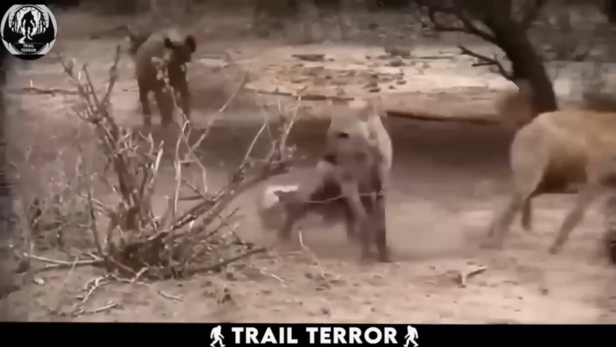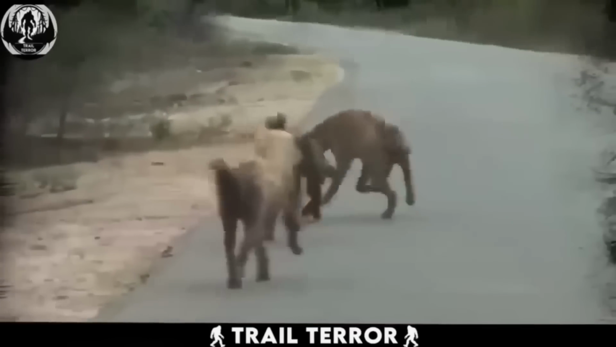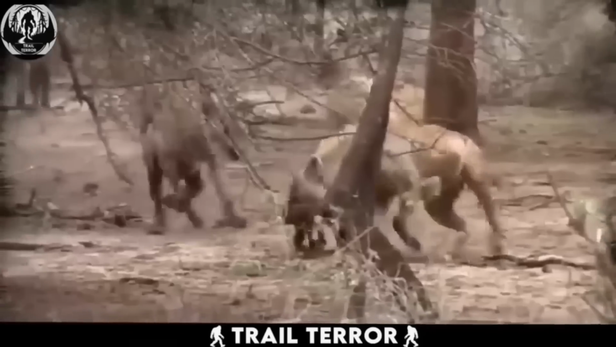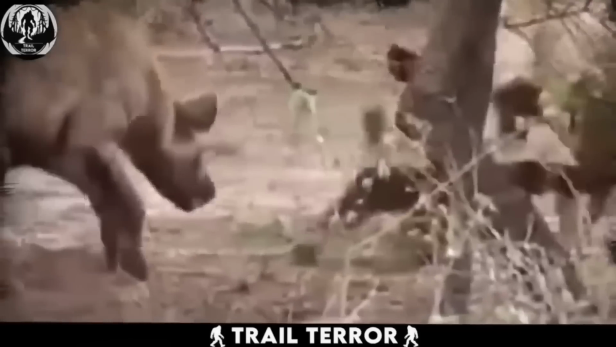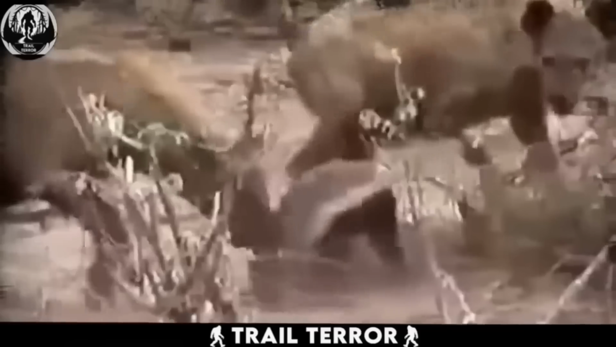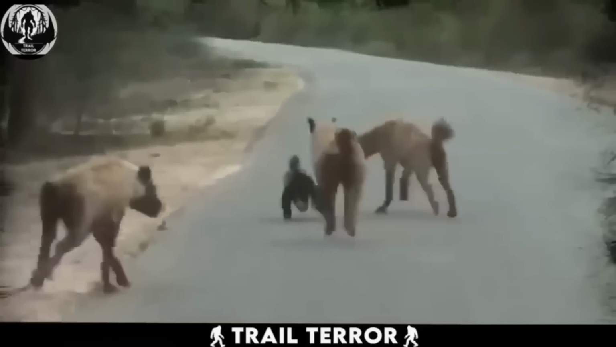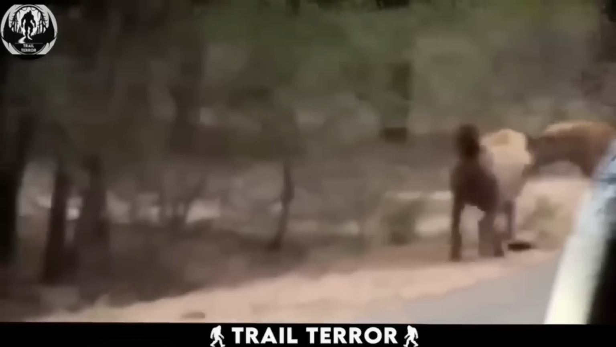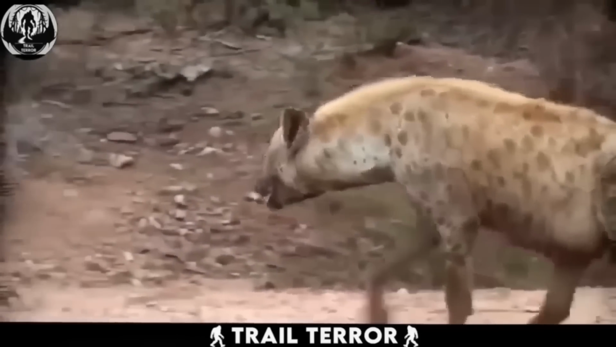The trio of hyenas gives chase on the road, but the honey badger adeptly dodges their efforts and takes refuge in a mud hole by the roadside. It's an impressive demonstration of bravery and intelligence by the honey badger, defending itself while skillfully avoiding the hyenas. In the end, the honey badger manages to successfully escape. It seems the hyenas might need to consider pursuing less intelligent prey.